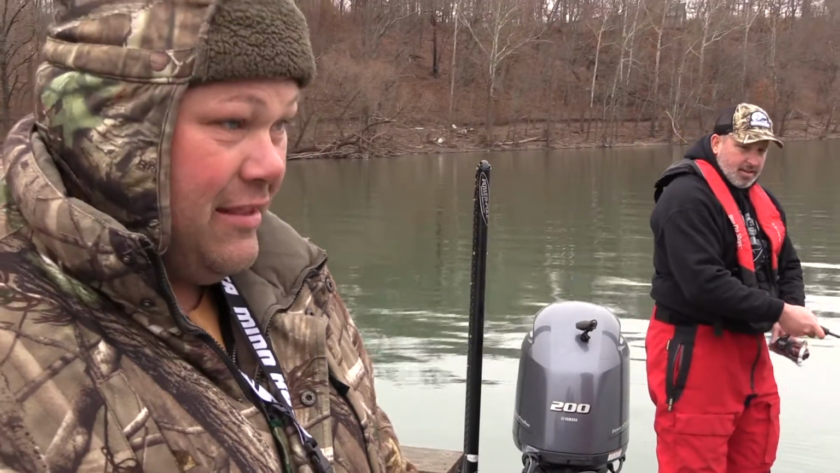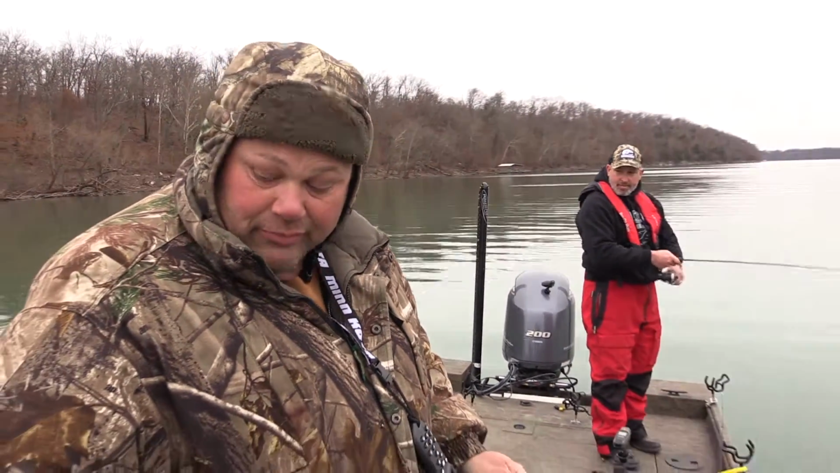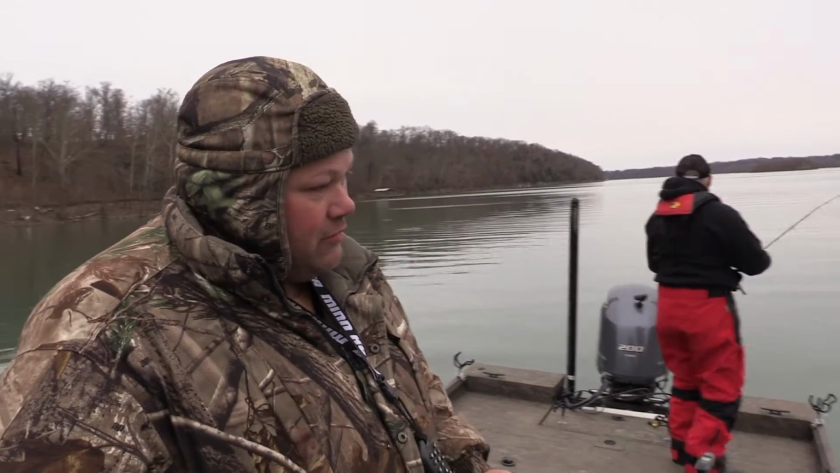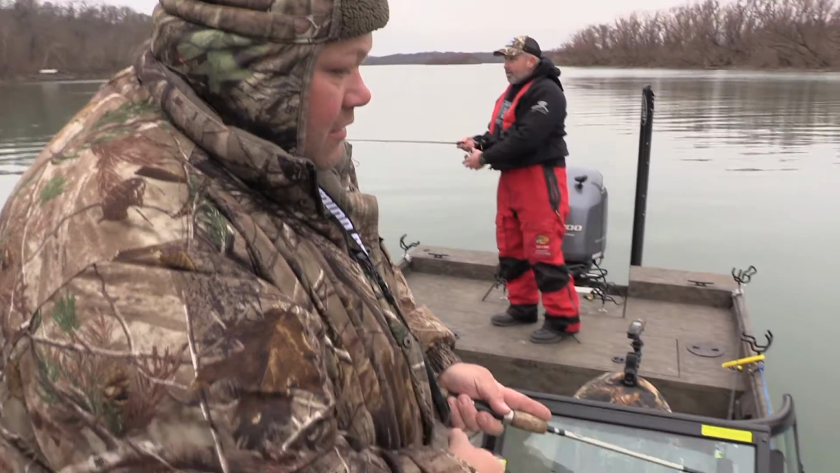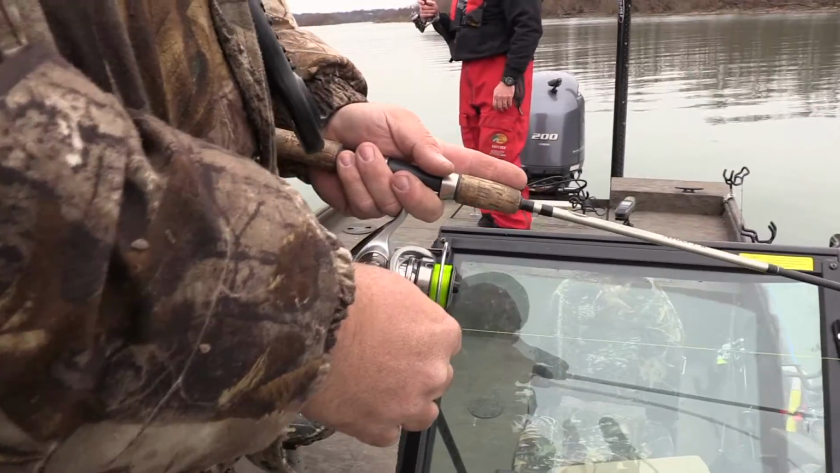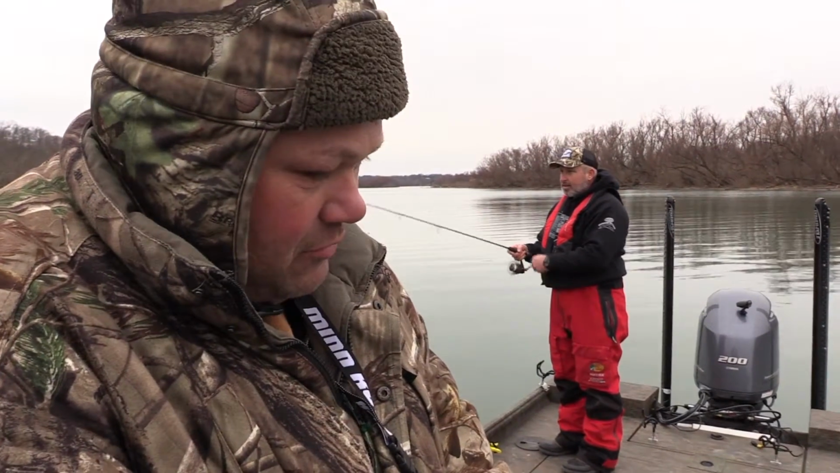How we've been catching them is just casting it out there, and right now I'm just letting it fall to the bottom. That's kind of been the key, just letting it get all the way to the bottom. Once it hits the bottom, just start reeling it in real slow. And every little bit, there he is. He's on there. I let him go, but they're not really hitting it hard.